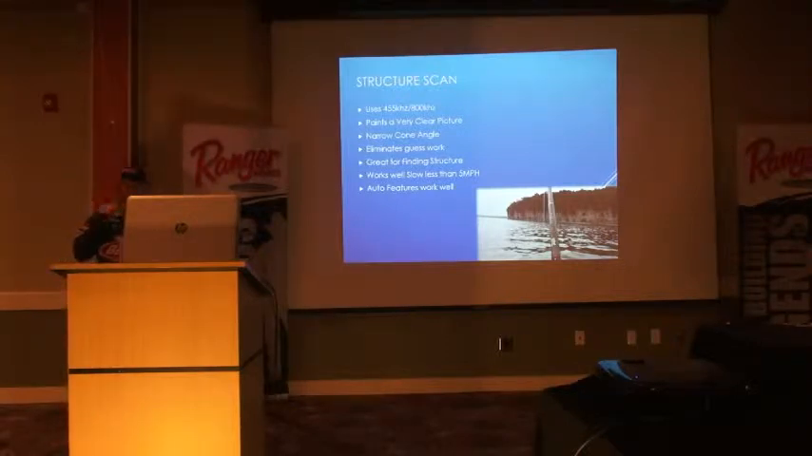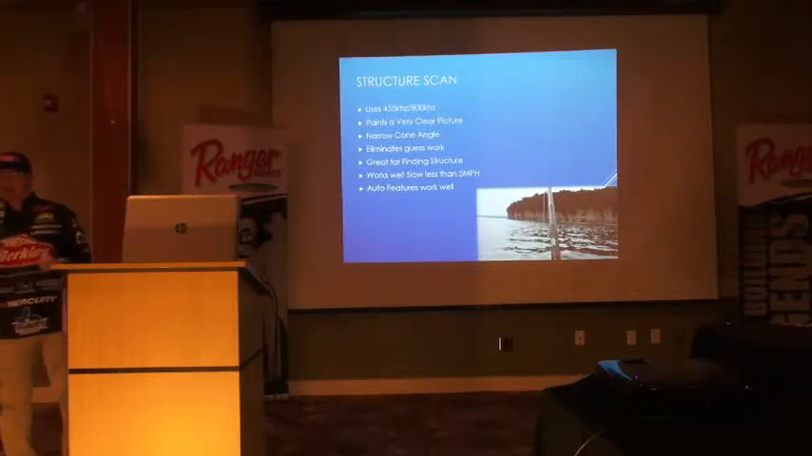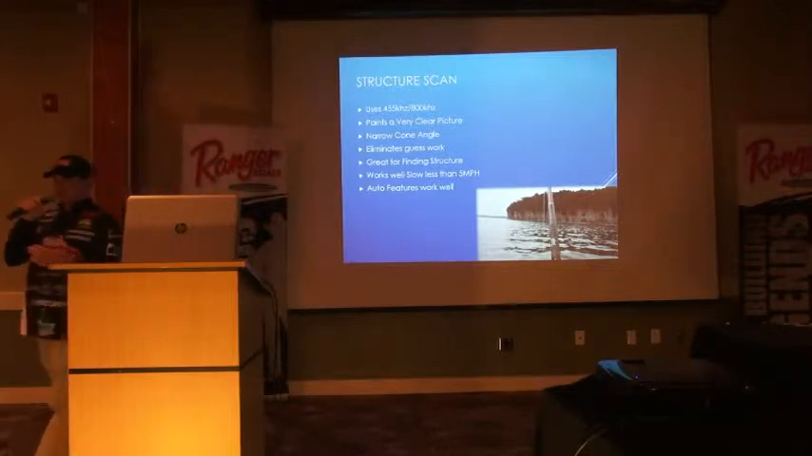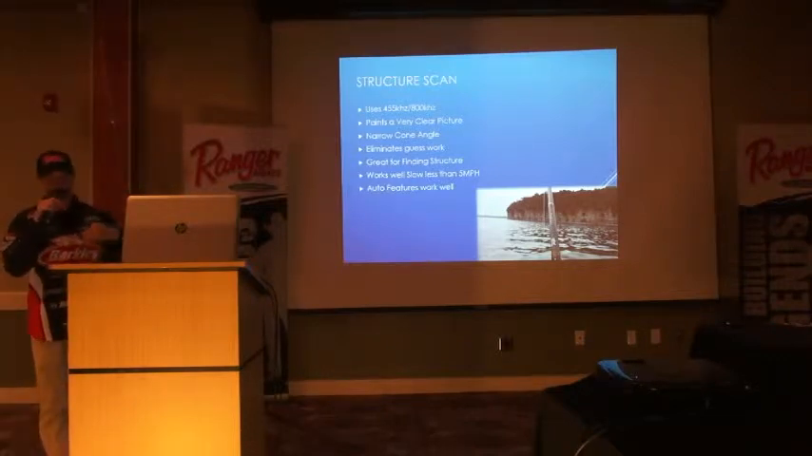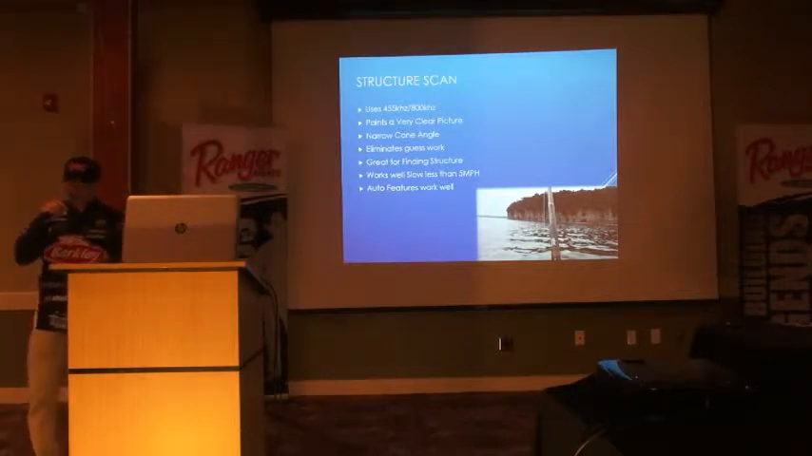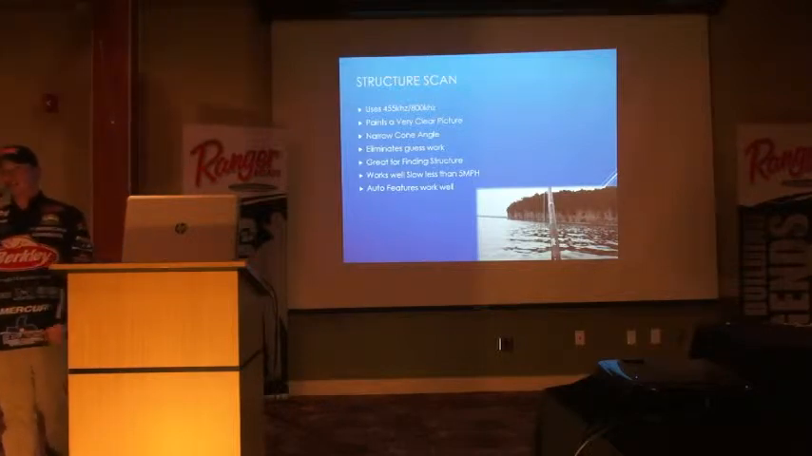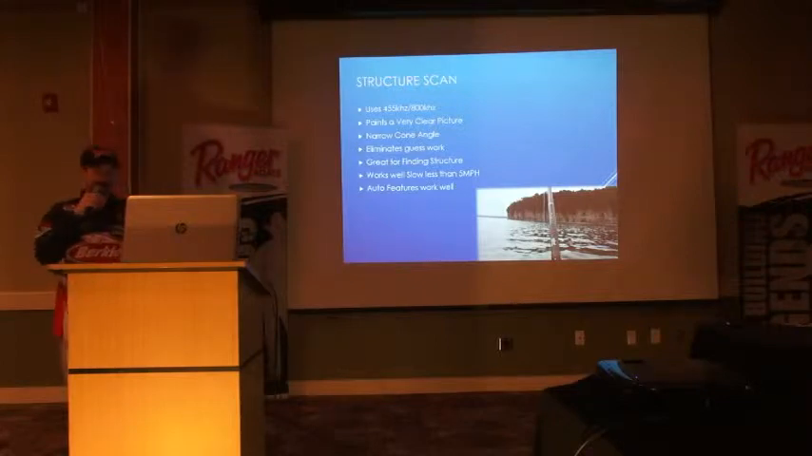So this down scan, it paints a very clear picture on exactly what is going on down there. It kind of eliminates a lot of the guesswork on what two-dimensional sonar is showing. It has a very narrow cone angle, so it doesn't cover a lot of water, which allows it to paint that very clear picture because it's not showing something way in front of the boat or way in back of the boat. It's just strictly what's right under the boat, and it shows that return coming straight back up to it. So when you're marking fish, you're not going to mark this big sweeping tail. You're going to mark basically exactly what that fish looks like straight under your boat.